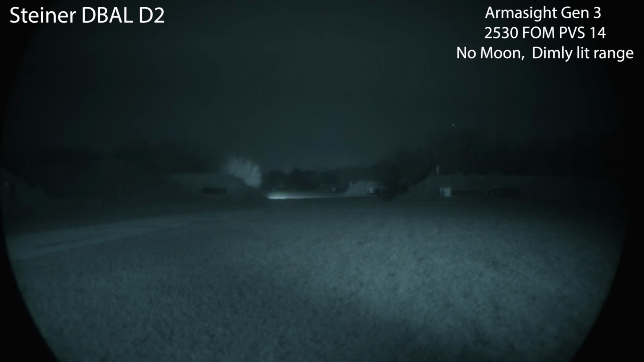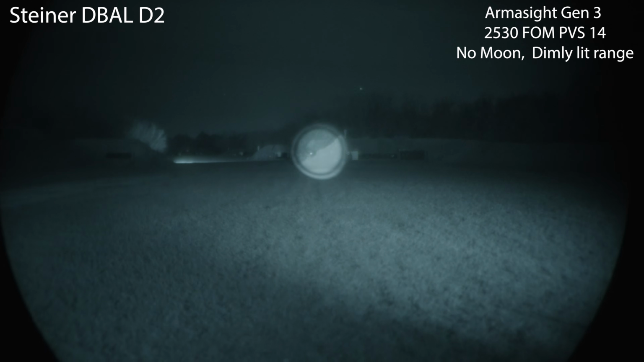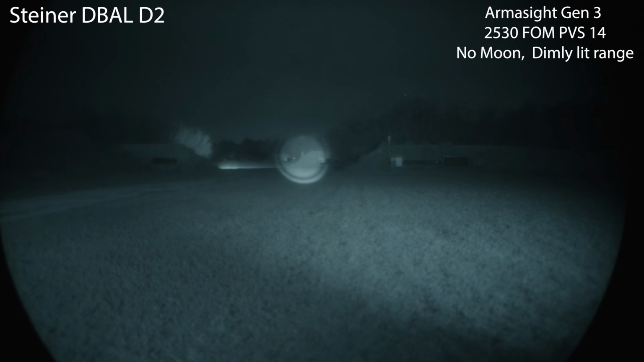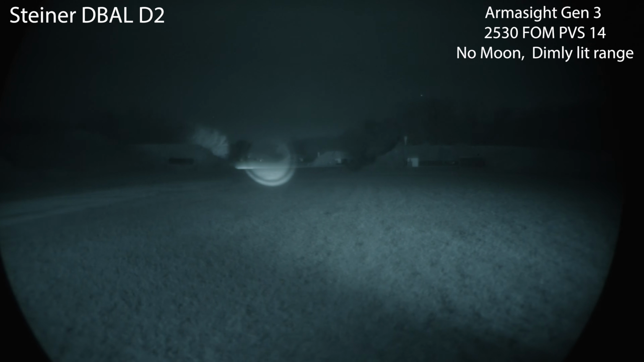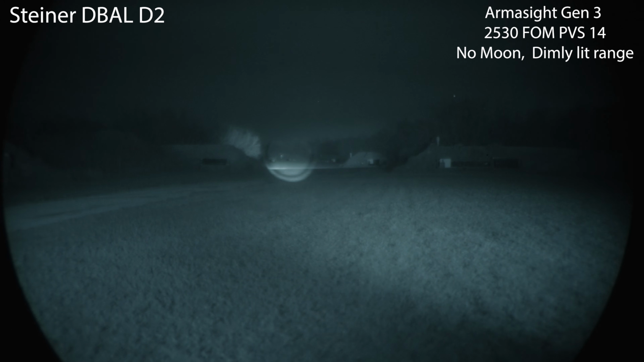There's the DBAL D2. No surprises here. Very, very clean illumination. Punching through to the 500.